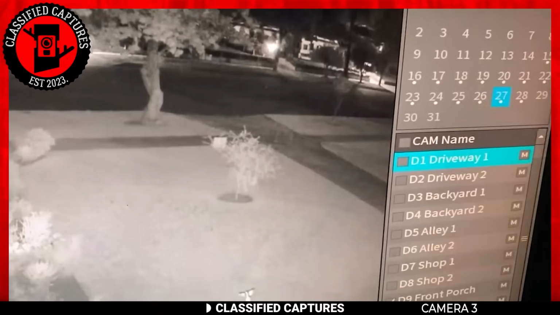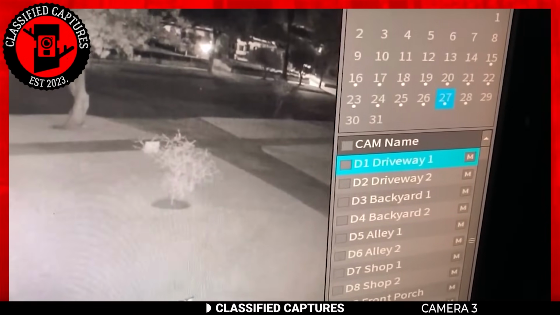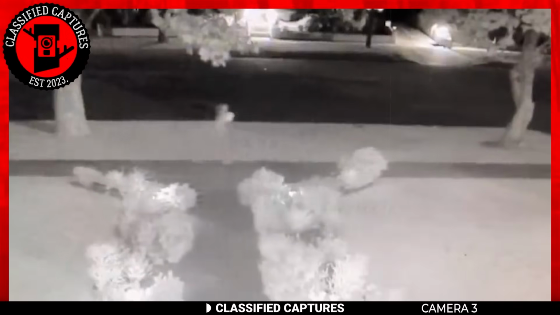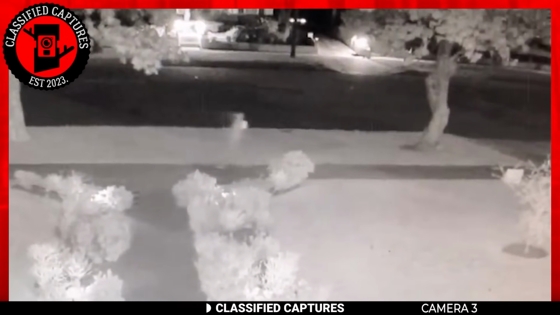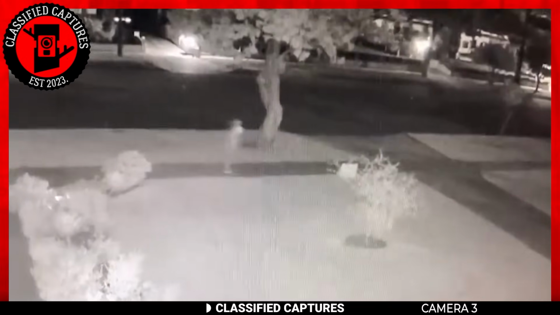Could this be a manifestation of a ghostly entity? The ethereal nature of the figure certainly leaves room for speculation. The eerie and mysterious quality of this sighting raises more questions than it does answers, inviting us to ponder the nature of such a phenomena.